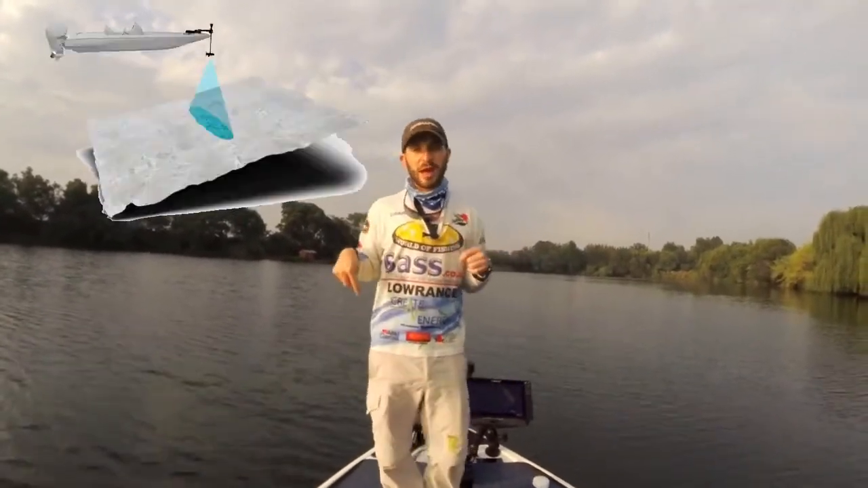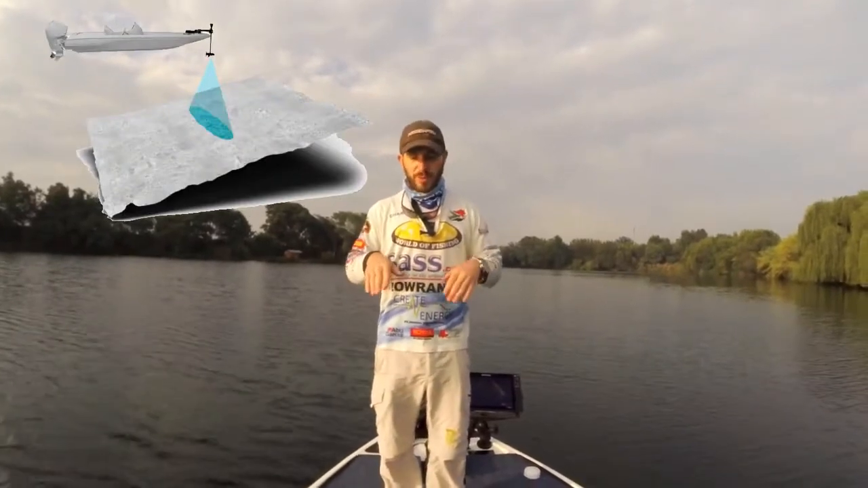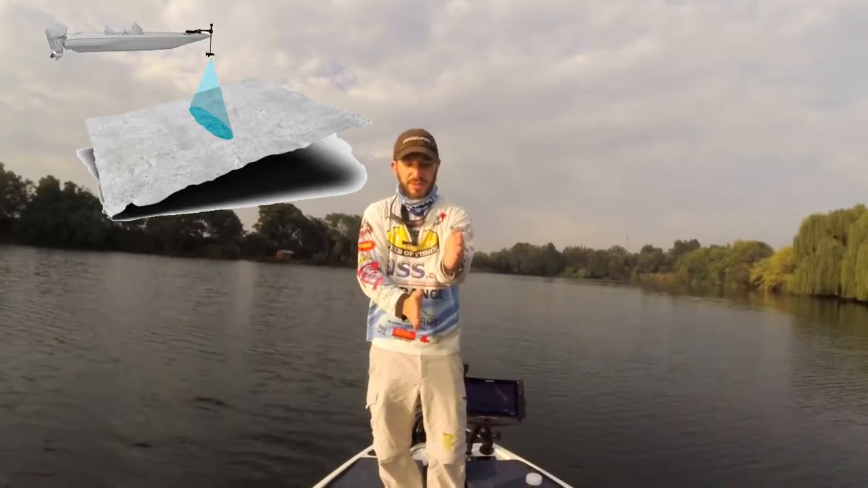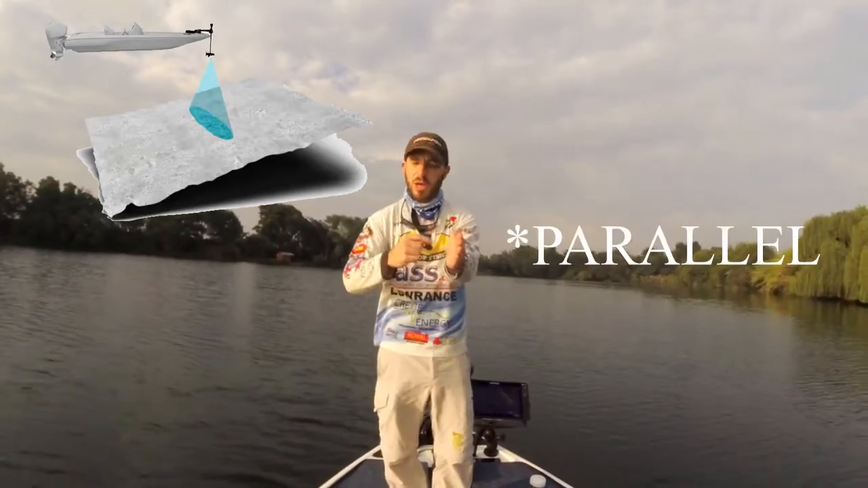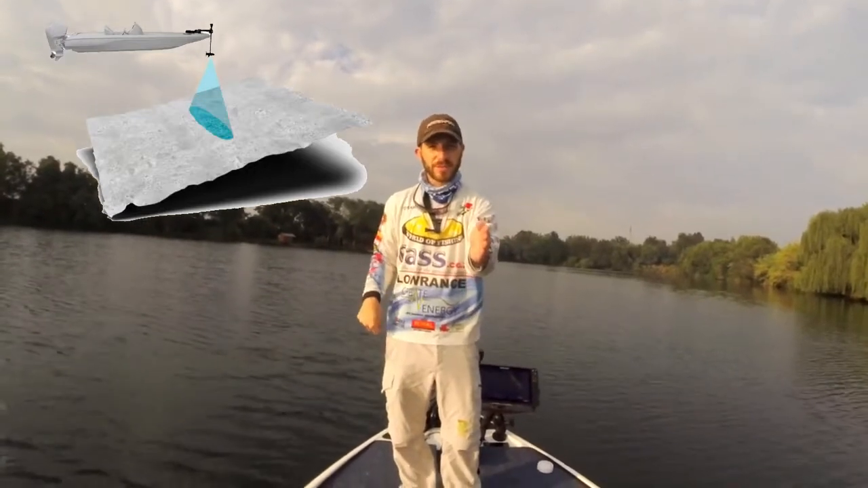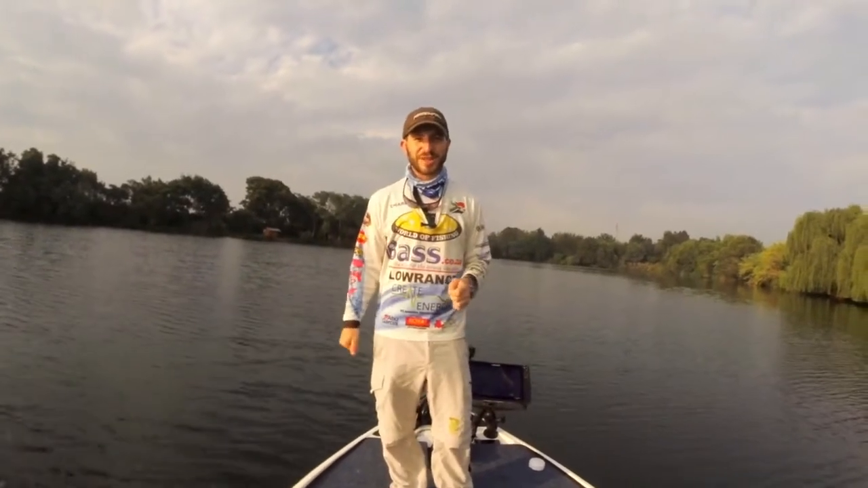When we've got it on down mode on this specific mount, if the trolling motor is sitting like this, the transducer is mounted shooting down the side perpendicular to the trolling motor. We'll be shooting at 135 degrees in front and behind the trolling motor. Come with us guys, let's show you some cool stuff.